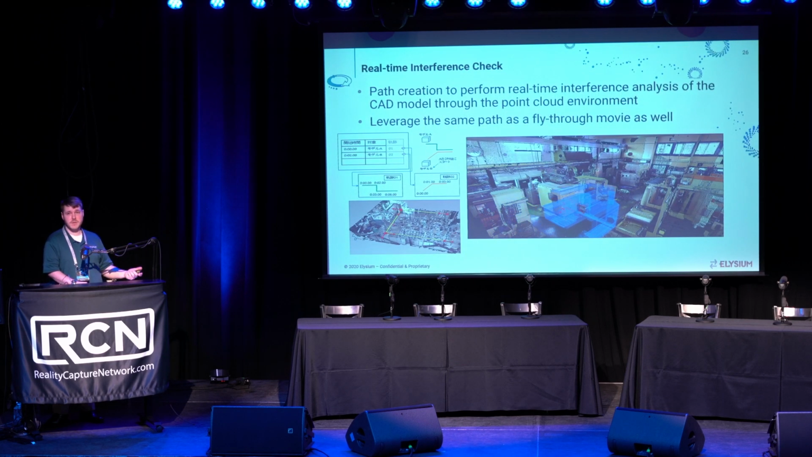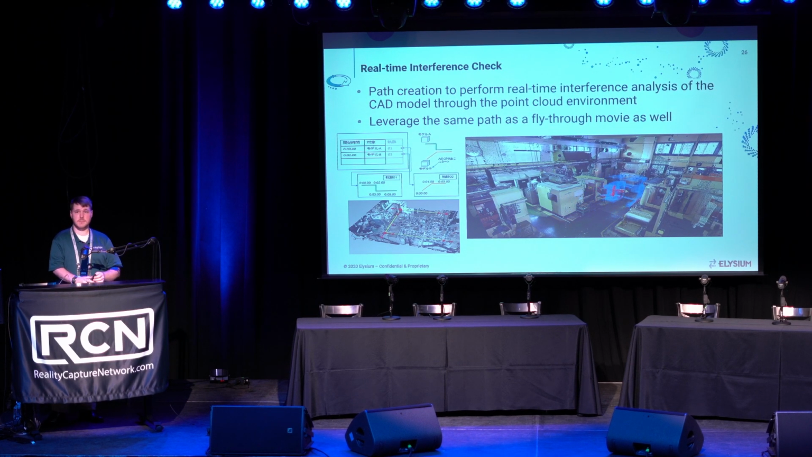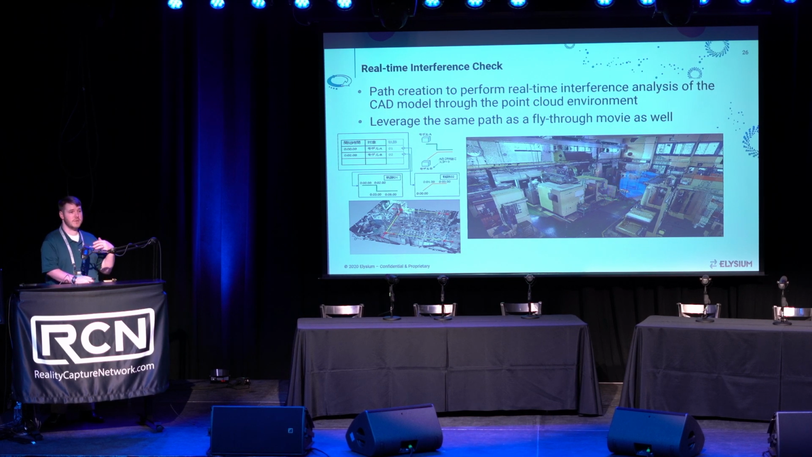Up next, real-time interference checking or collision detection. This is going to be very powerful when you need to come in and do facility management or layout planning and being able to determine how you're going to get a new piece of equipment into the environment or vice versa, pulling an old piece of equipment out and knowing, do I need to bring it in piecewise? Do I need to move existing pieces of equipment out of the way? With InfoPoints, we have the ability to analyze that in detail and recognize in advance where those collisions are occurring and be able to address them accordingly before having to go on site.